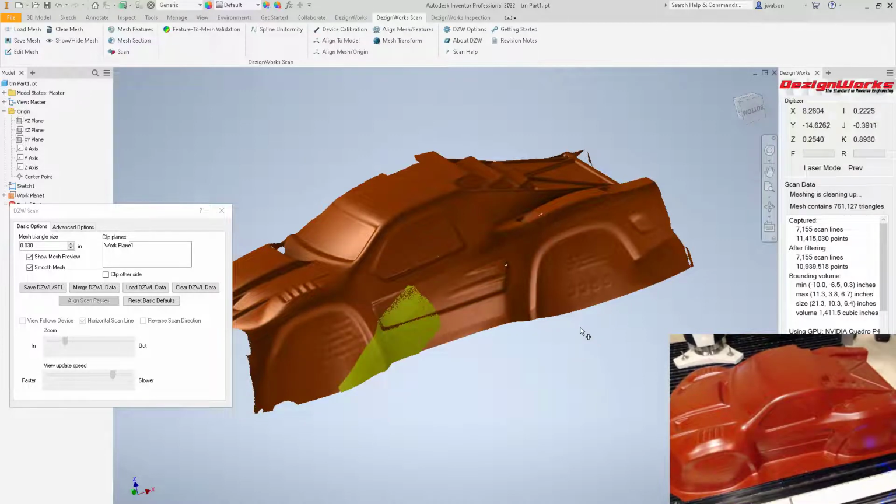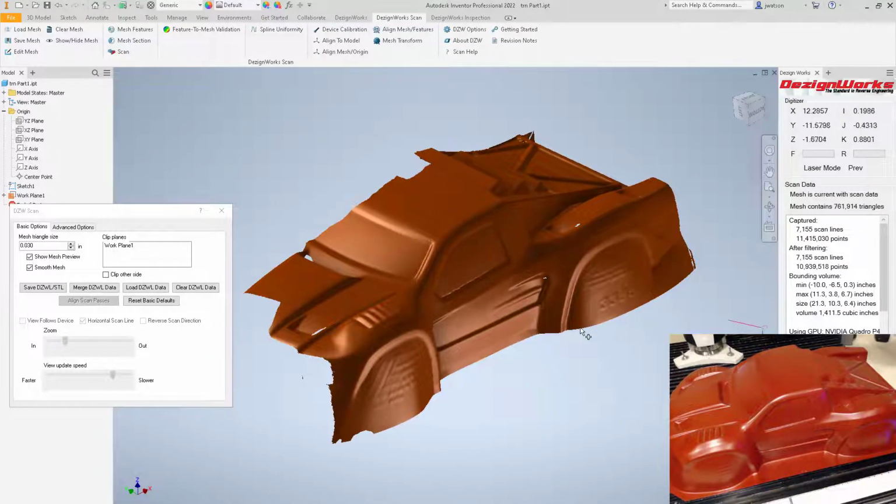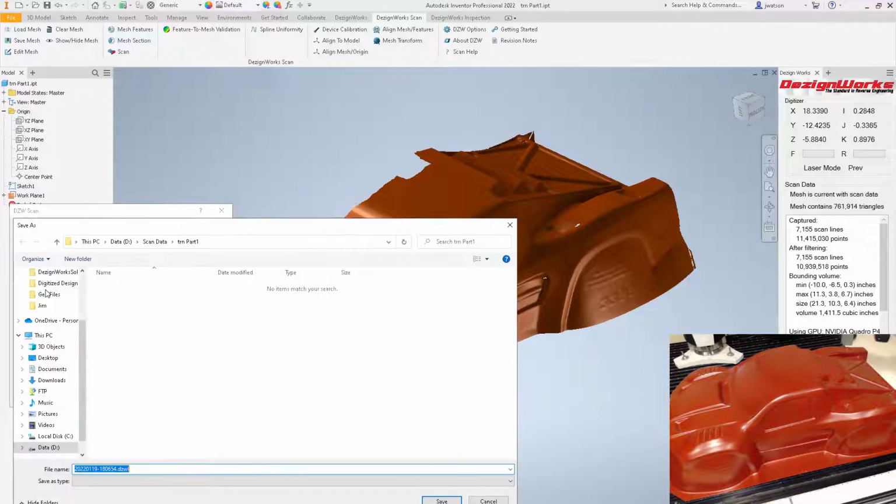It's really this easy. Now, after you've scanned a little bit, you want to save this. The laser data is saved separate from the model. So down here, you want to say save DZWL. So best practices, what we usually do, the default was 30,000. So give it some kind of name. This is just a name we throw in there.